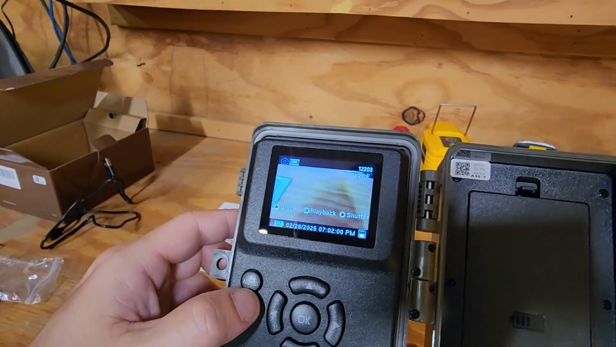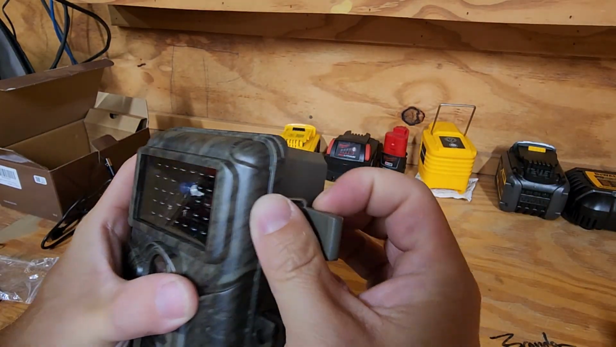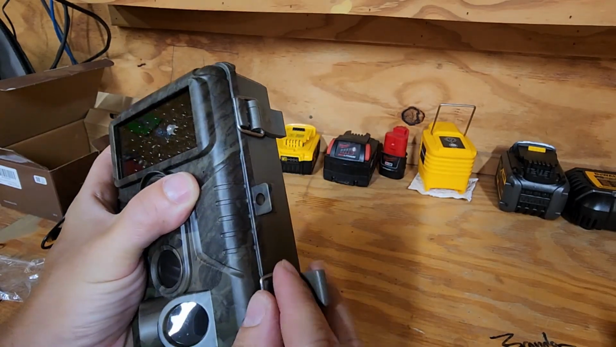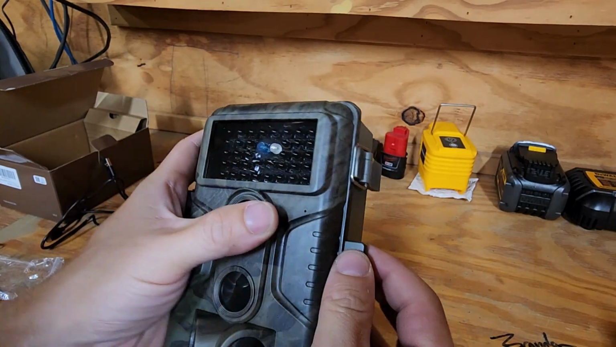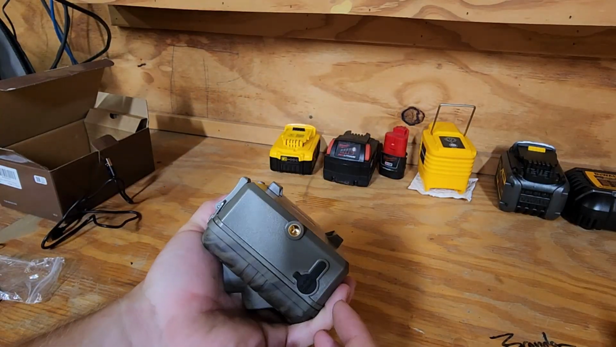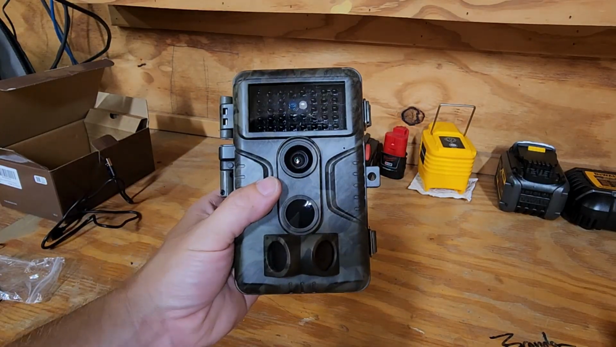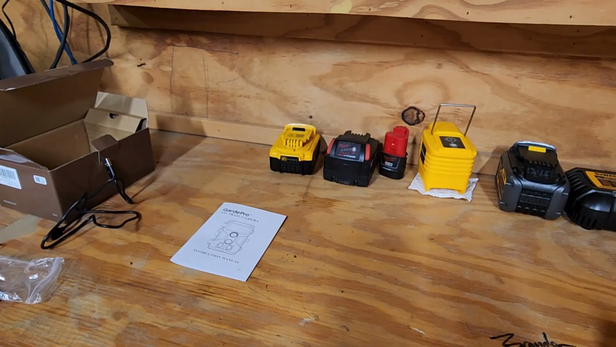Okay, we are all ready to go. We can button this guy back up. I'm going to be using the strap. It does have that little hole there. You could throw a padlock on there if you wanted, if you were worried about that. Hopefully it's not something you have to worry about. It's a sad day when you have to worry about those kinds of things. Okay, we're going to put the strap on. It just loops through these holes in the back and put it on a tree.